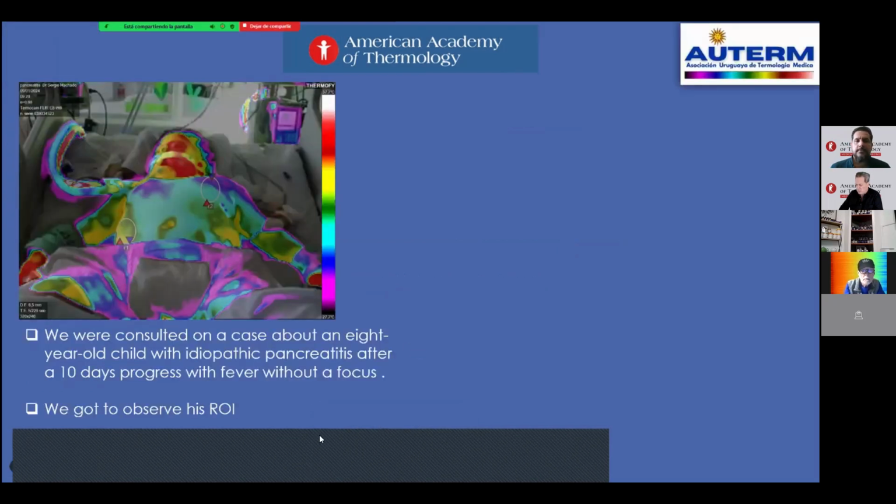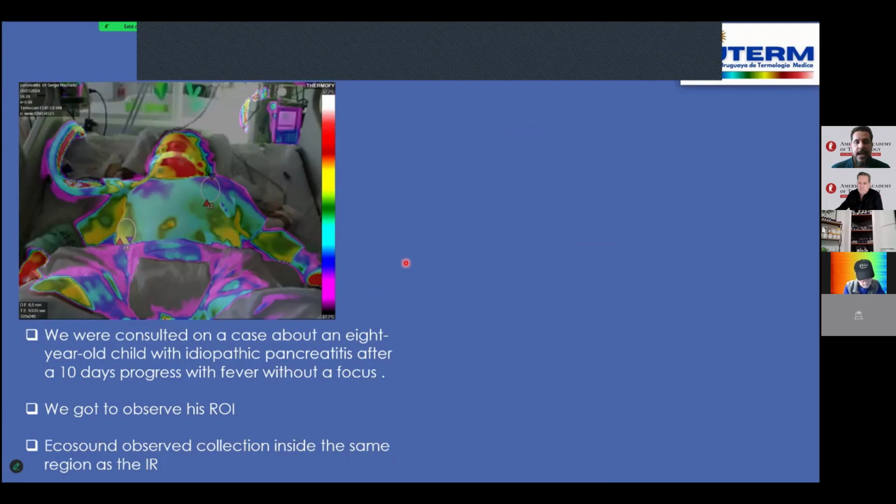And we can share some clinical cases with you. Look at that. This is the first clinical case. This is a child, 10 years and 8 months old. We were consulted about idiopathic pancreatitis after 10 days of progress without fever and without focus.